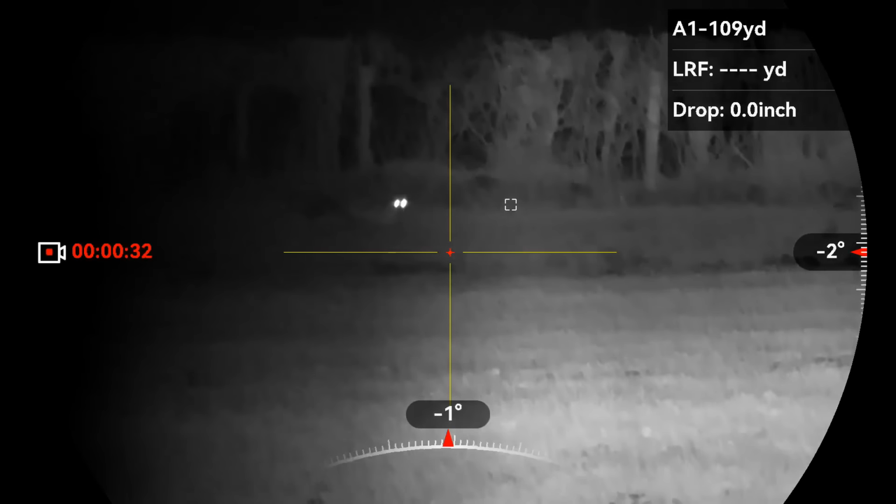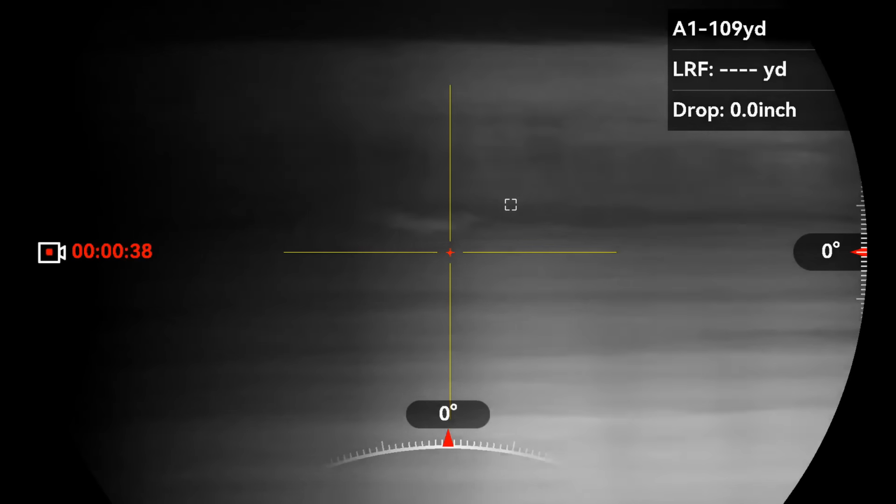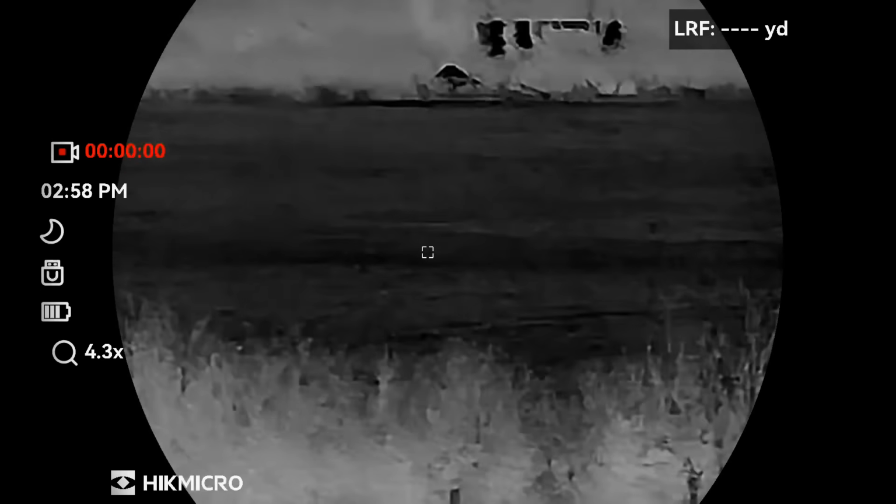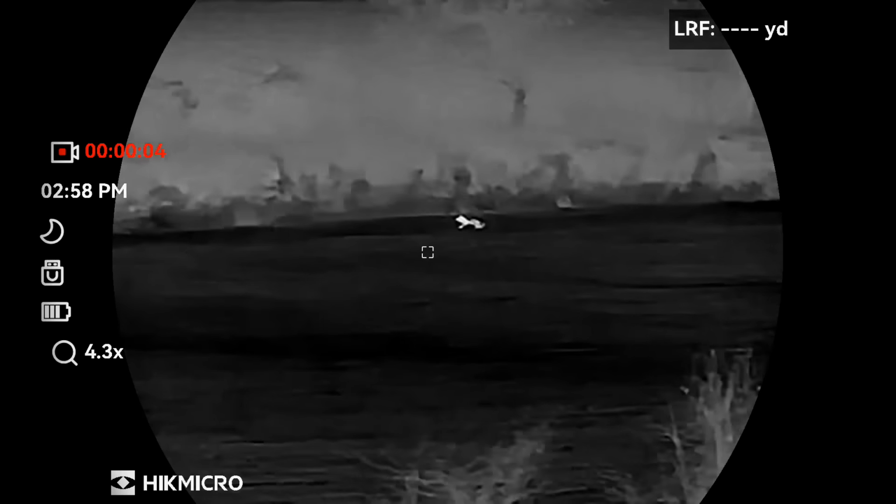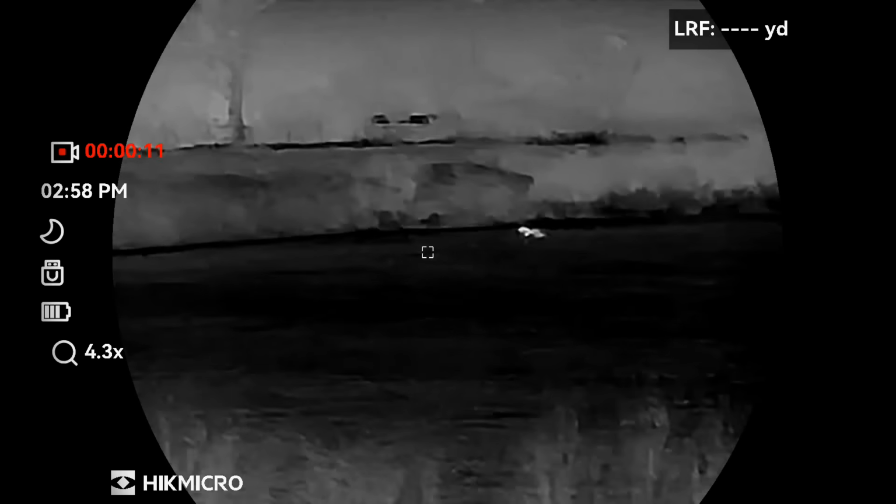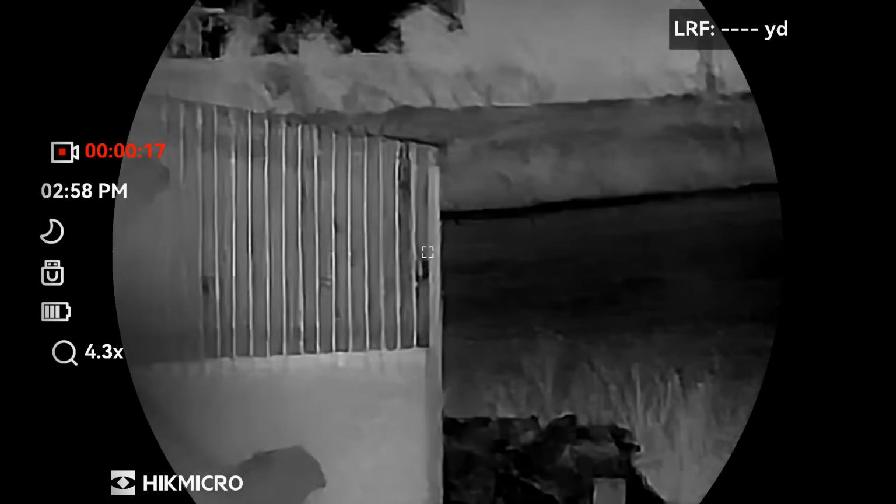But I eventually get this fox stopped. And miss. I don't know how I missed. I could have sworn the crosshairs was on its chest when I squeezed the trigger, but I lost him in the scope. So I switched to the thermal binoculars and spotted him running across the top end of the field. And the speed he was going at, it didn't look as if there was much wrong with him. But more on this in part 2. Yes, there's a part 2 video coming along.